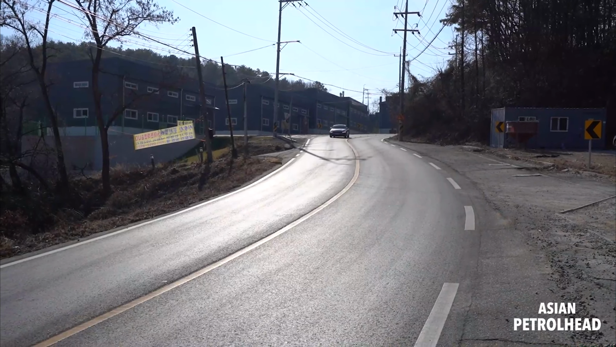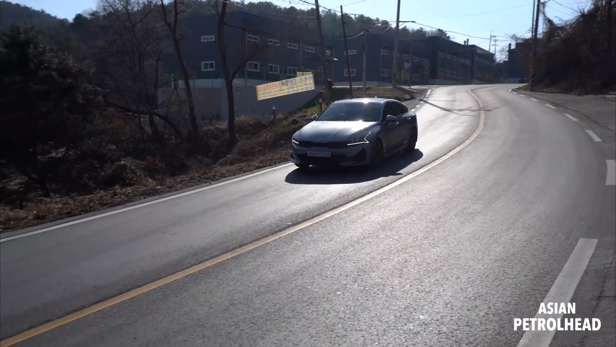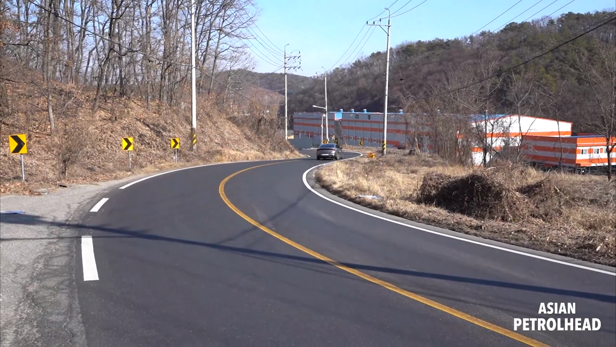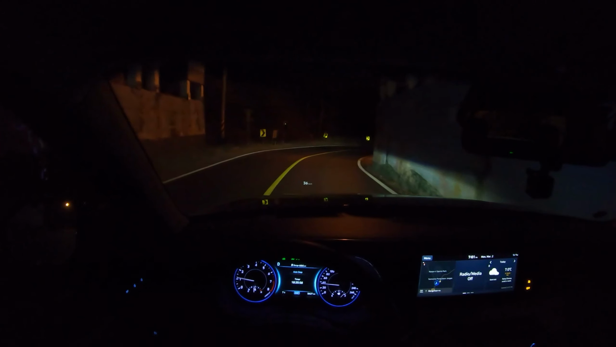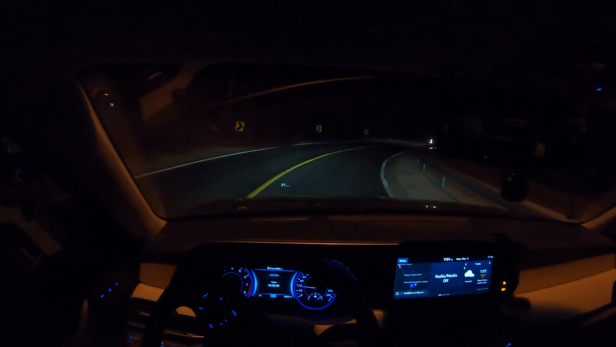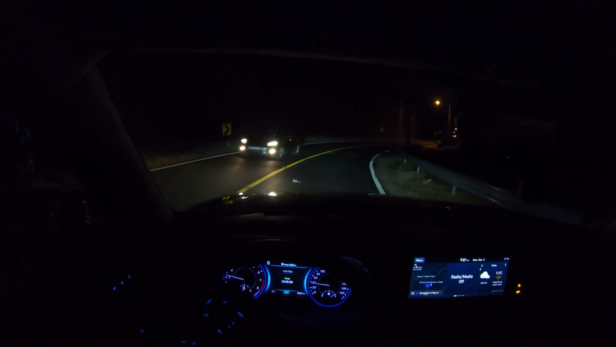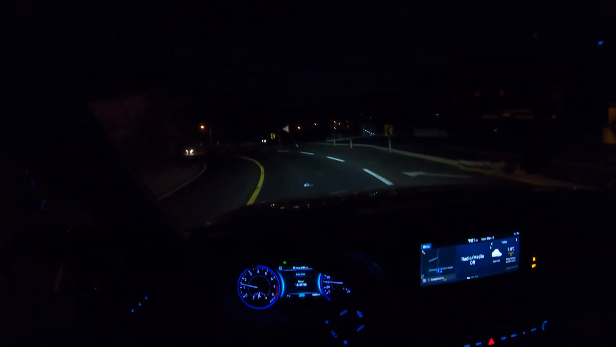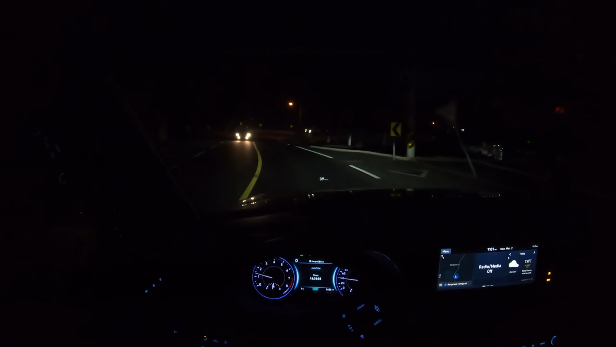So gonna make a left here. This is where we usually do our crazy corners. My Palisade only has auto high beam assist. It's not like Audi's or BMW's matrix system that turns off one side of the high beam as long as there's no car coming. This is more like an on or off type of system. So let me just show you.